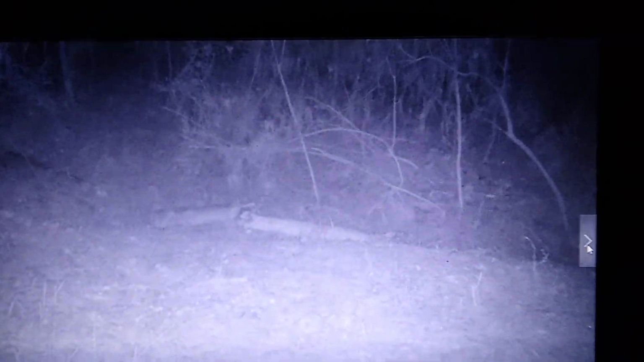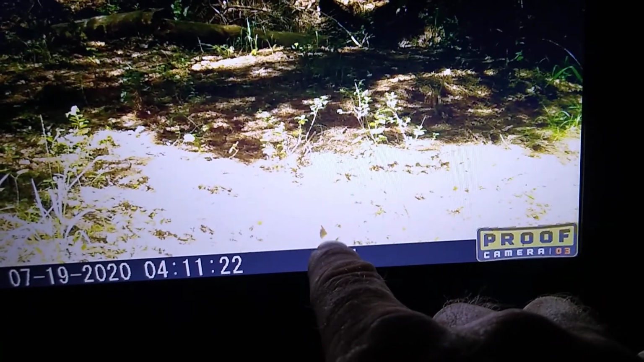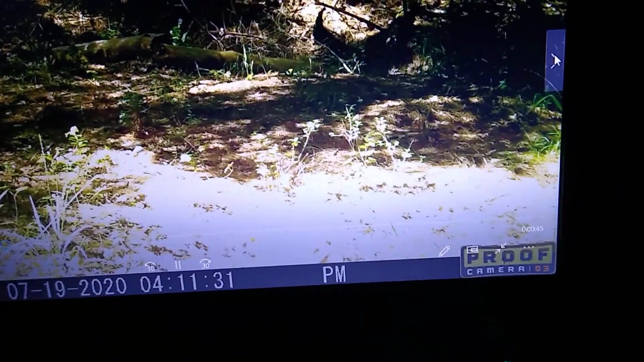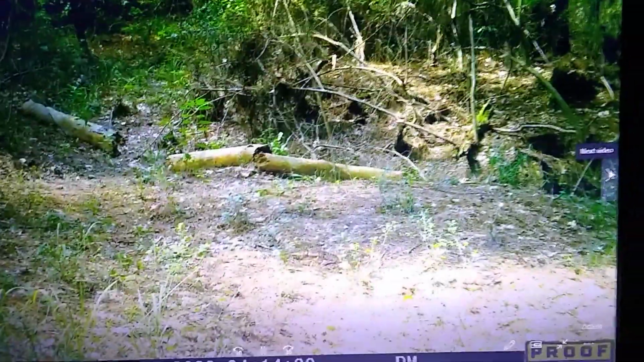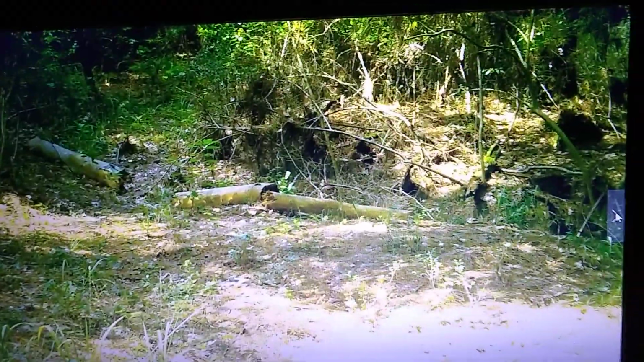I don't see no little frog eyes glowing. There he is. That's that hawk. Boy, that sun's shining brightly on him. Must have been after a squirrel or something in the blazing heat. Something just went running by. See how them leaves were moving? Ain't no telling.